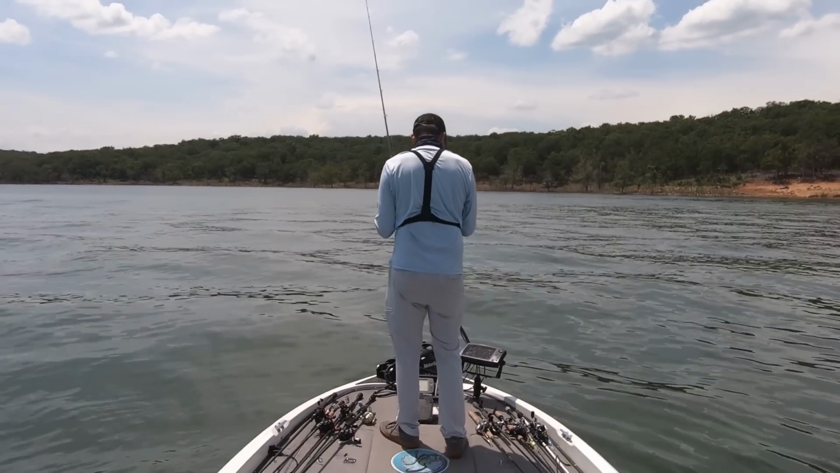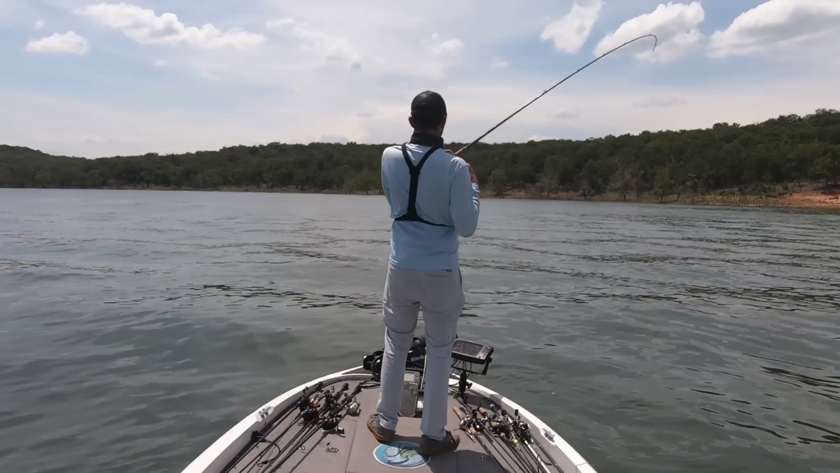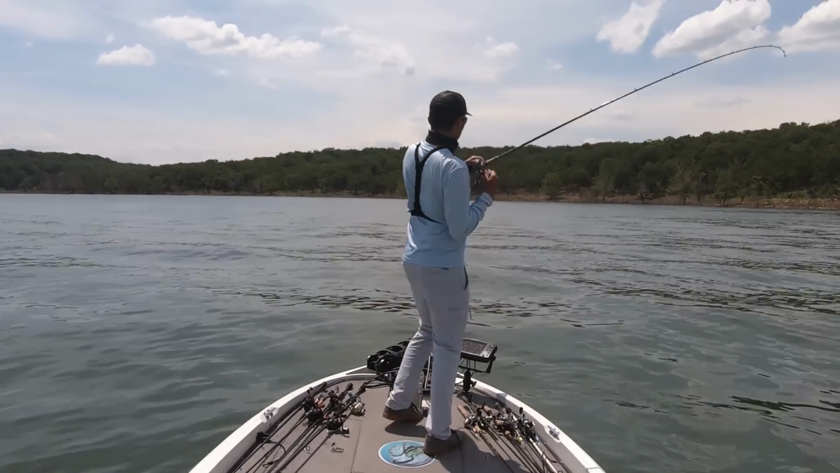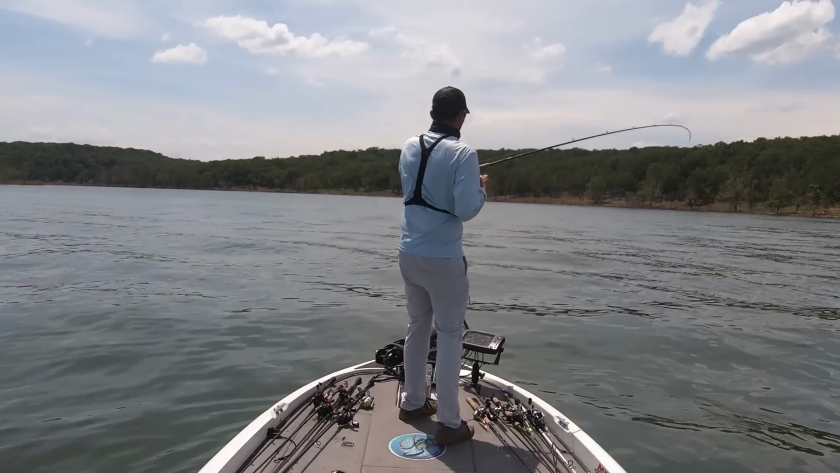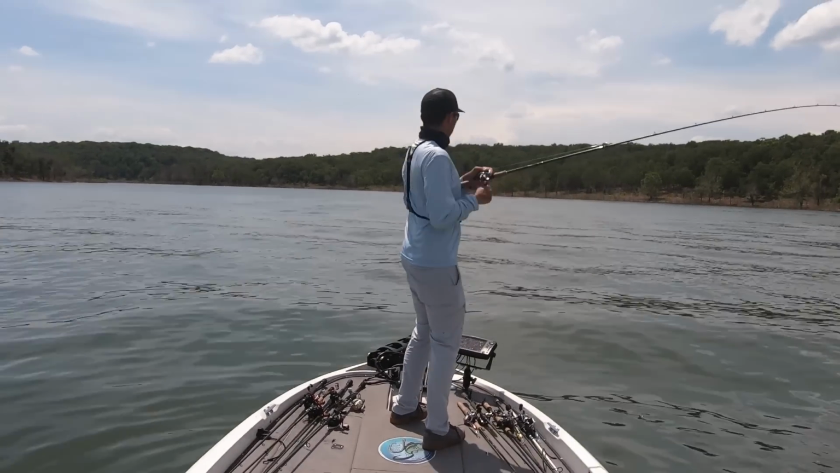But if you pick up that flutter spoon and rip it up through those fish by letting the bait hit the bottom, rip it up off the bottom 5 to 8 feet and let it fall back through those fish, you'll get these fish to trigger. And I caught a ton of fish off this spot on back-to-back-to-back casts just because I was throwing the right bait to match the situation.